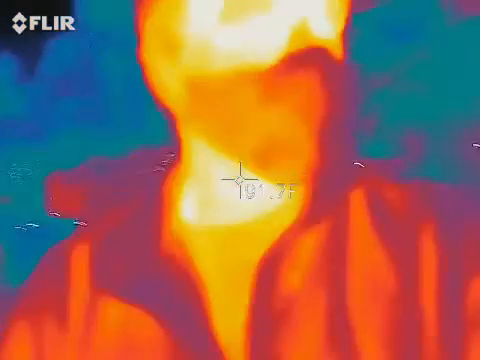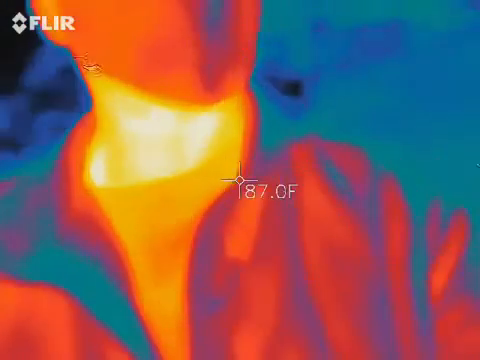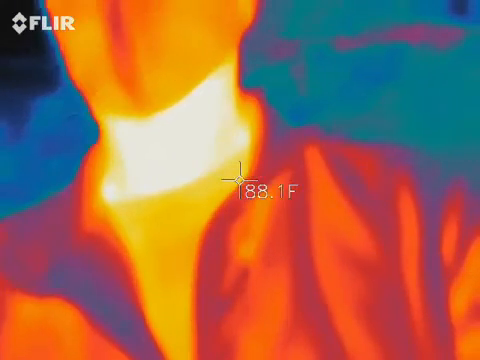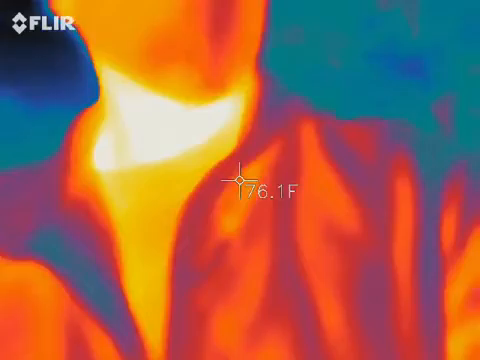You guys can all see me in that camera, correct? I'm red, orange, and yellow. Everything else around me should be blue and black. So with that being said, we're looking for those blue and black spots to start moving on their own. If something comes across my face and it's blue or black, it's obviously probably a good 20 to 25 degrees colder or more than my skin temperature. So that's exactly what we're looking for.